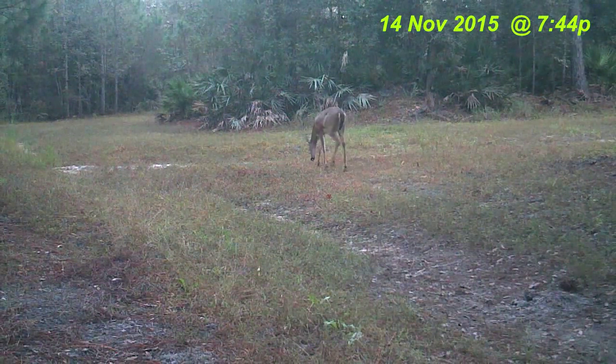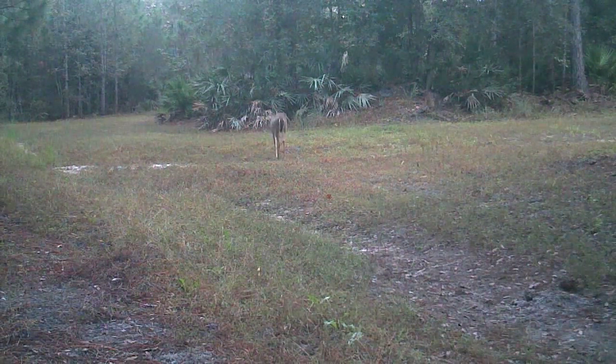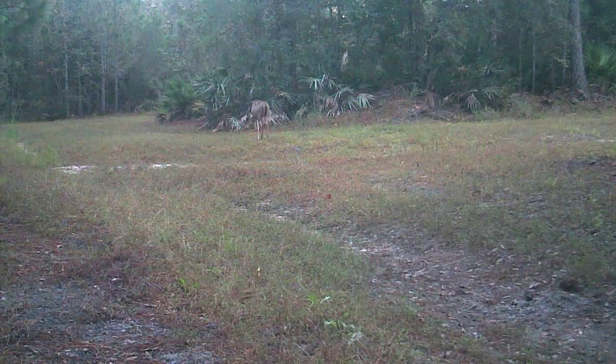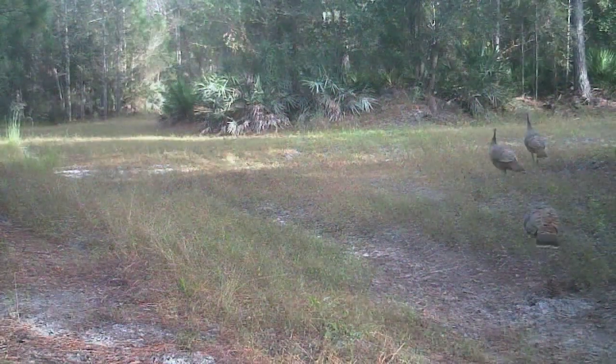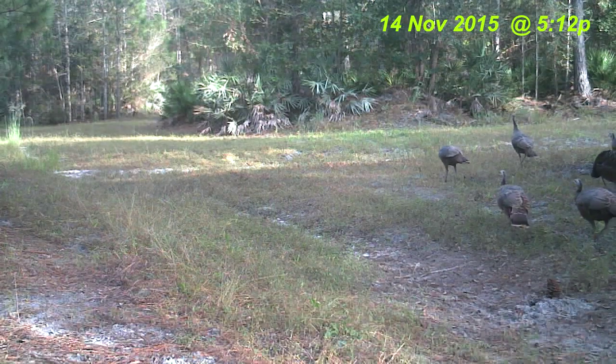This is a real young spike buck. You can just barely see that left antler. Actually, it looks a little bit deformed. That's interesting. Now here we've got some turkeys coming in.